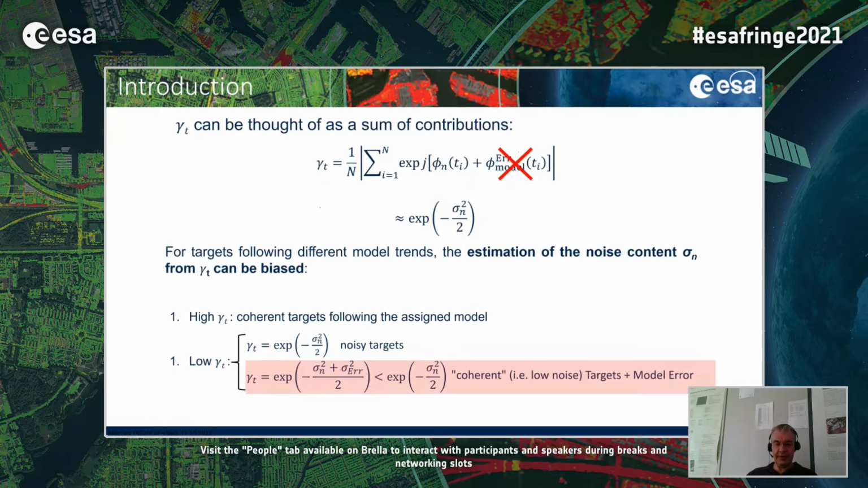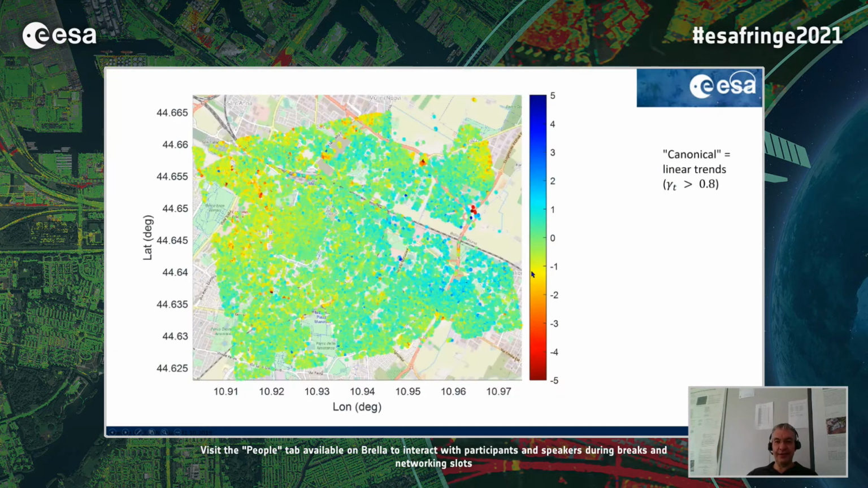So, suppose you are a technician working for a city authority, in charge of the safety of buildings or infrastructure. You are typically given a map of PS targets like this one.